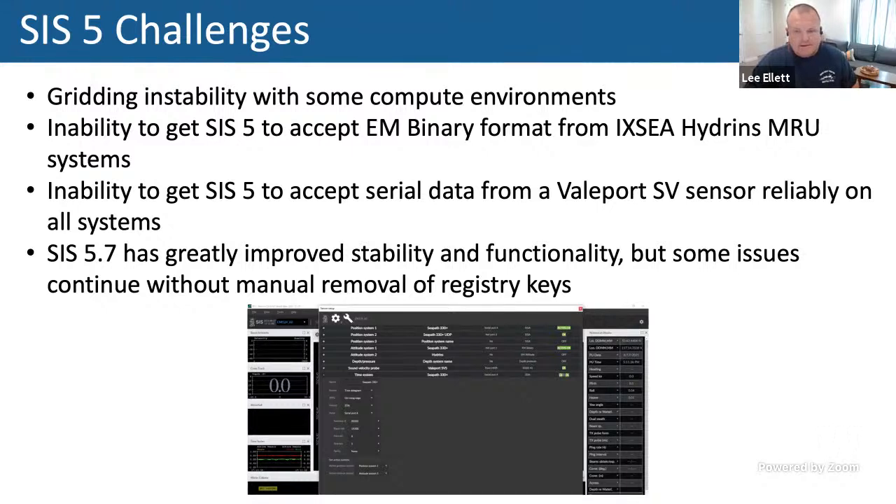It's the 712 that's been affected now, but we might need to work through some issues in order to upgrade to 5.7, which I believe is still the current most stable release. We've had to go in and remove registry keys, to try to get it to do a full, really clean install to get some of the stability issues to resolve. That's what we're trying right now with this Veilport SV sensor.